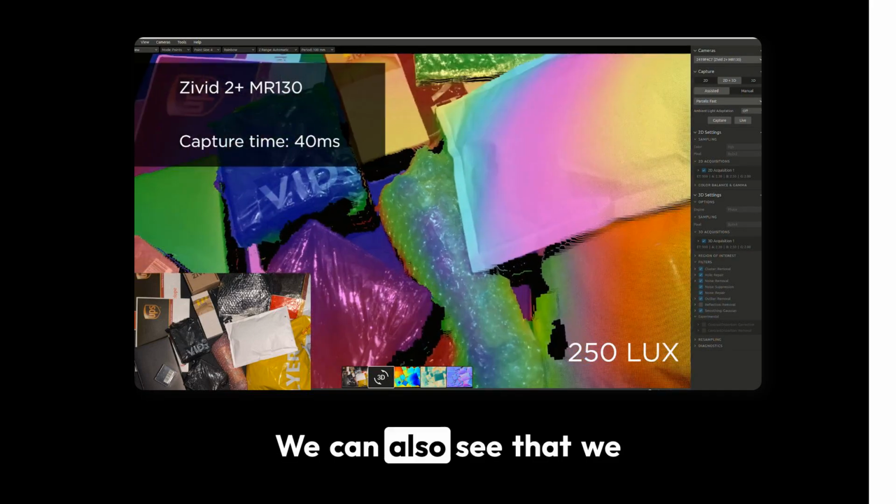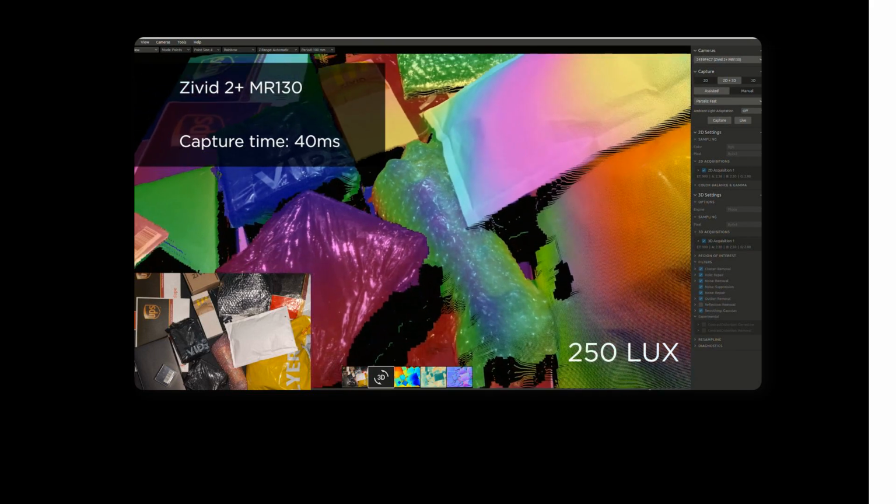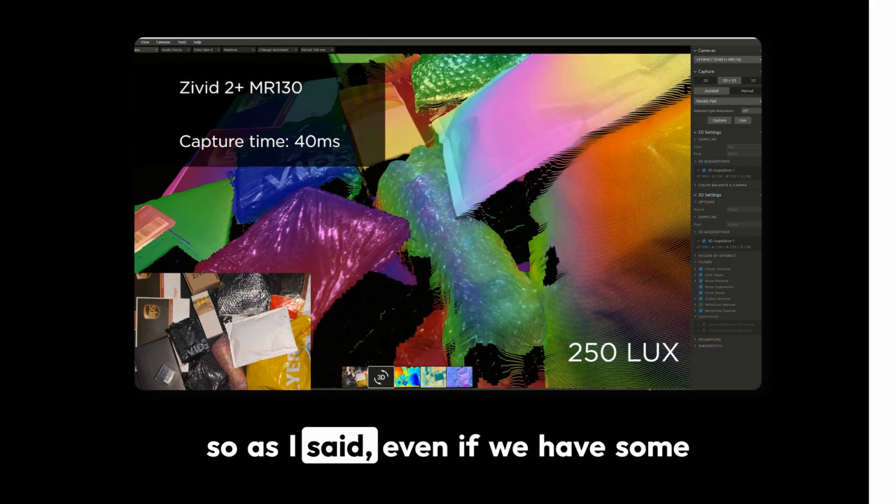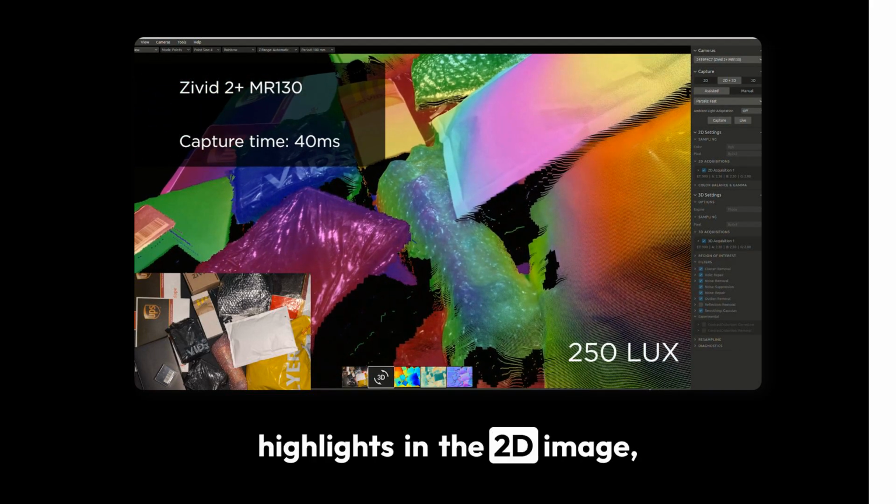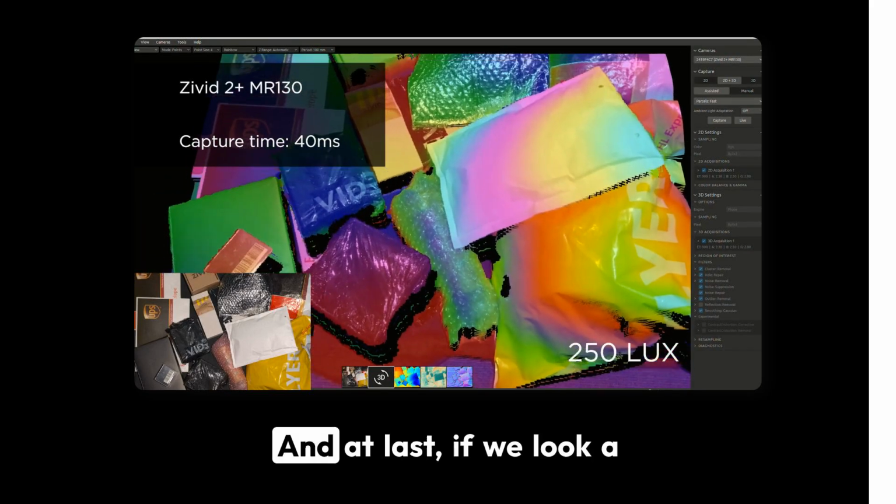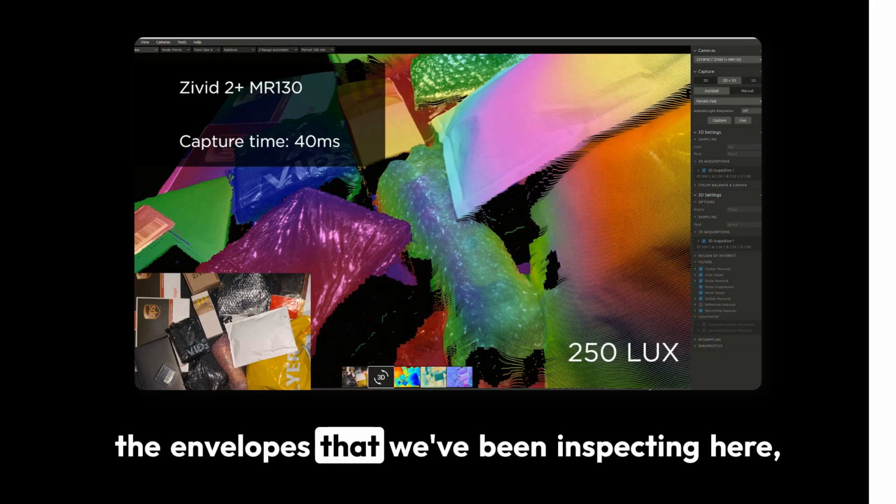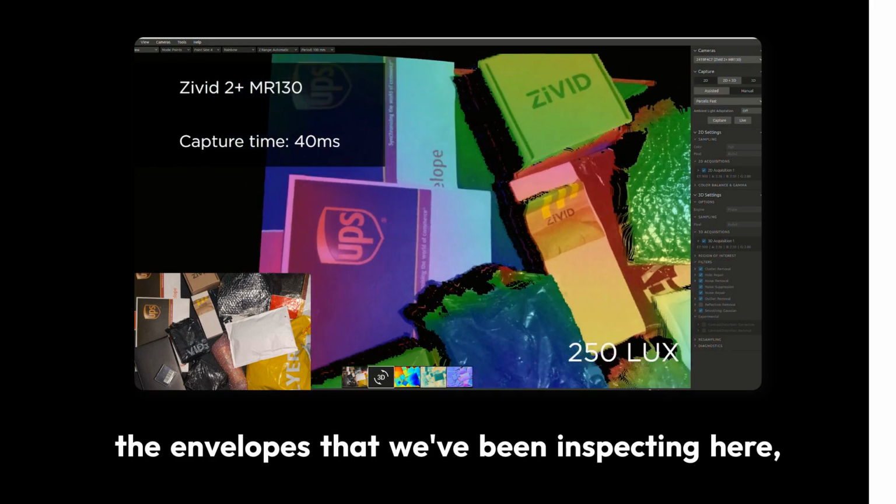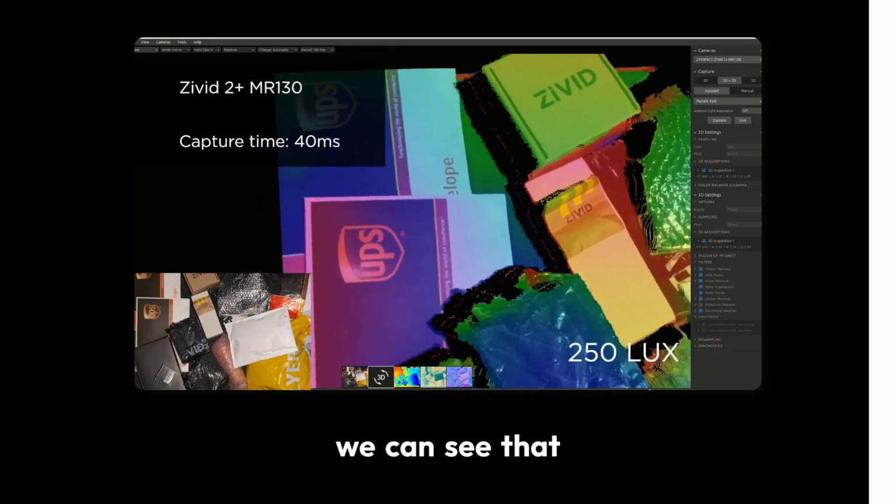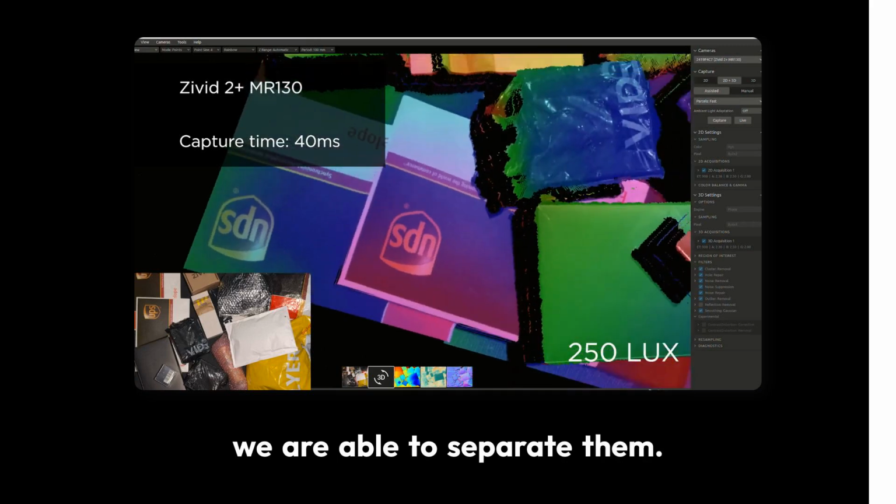So as I say, even if we have some highlights in the 2D image, we have good 3D data of it. And lastly, if we look at the envelopes that we've been inspecting here, we can see that we are able to separate them.